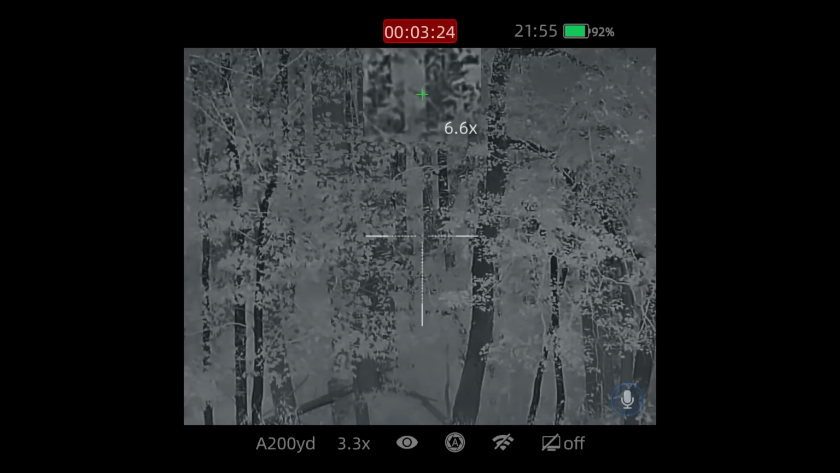I'm pretty positive that was a coyote. It was just sitting there though. They got across a creek.